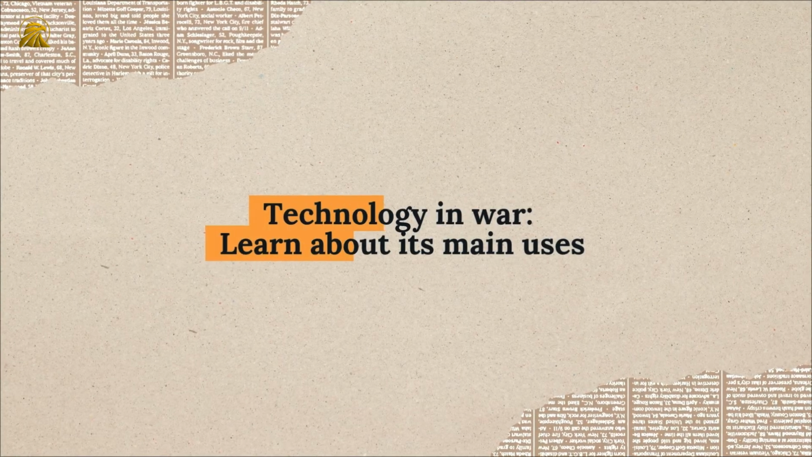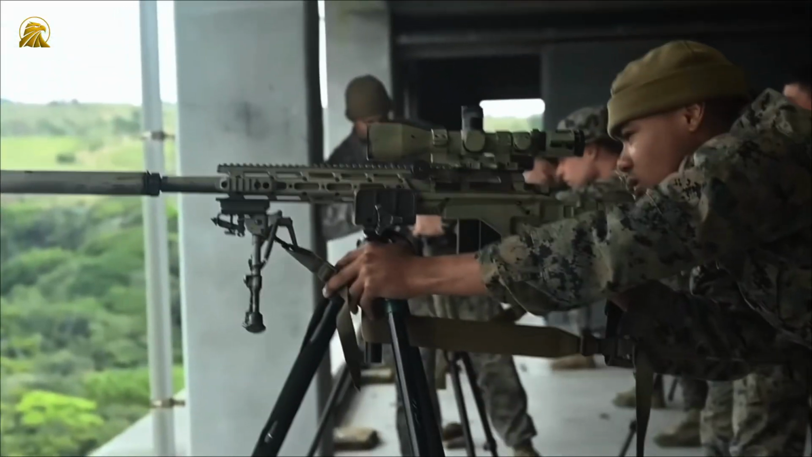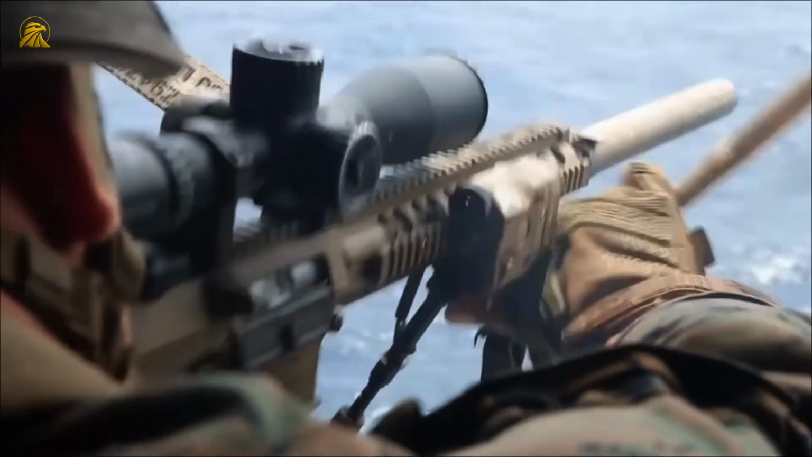But this isn't just the story of one extraordinary shot. It's the story of how thermal tech and artificial intelligence are redefining the modern battlefield, turning soldiers into invisible, nighttime predators with deadly precision.